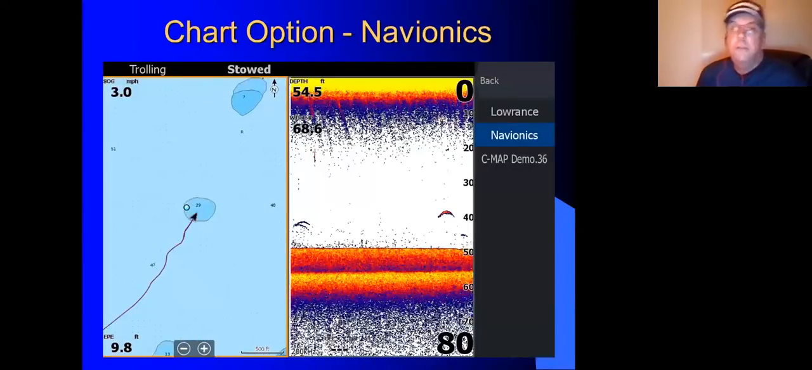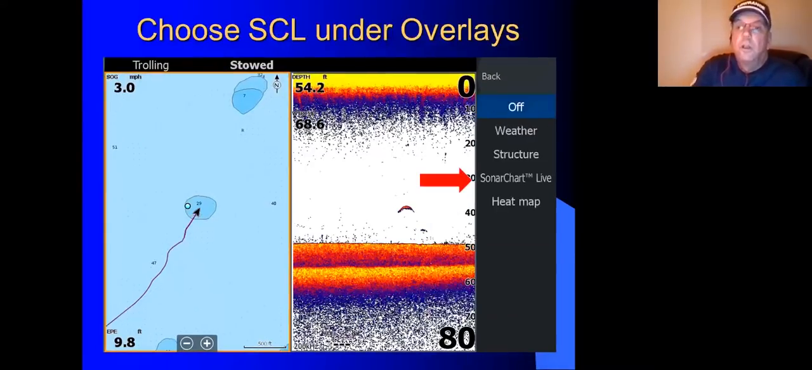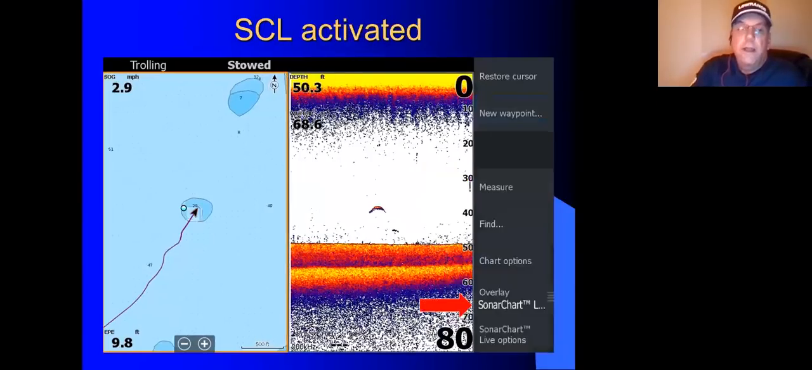So to activate SonarCharts Live, number one, your chart option has to be set on Navionics, because that's the map card that it works with. Under your overlays, you're going to choose SonarCharts Live. So when that happens, if you look here, all of a sudden we see a white area.